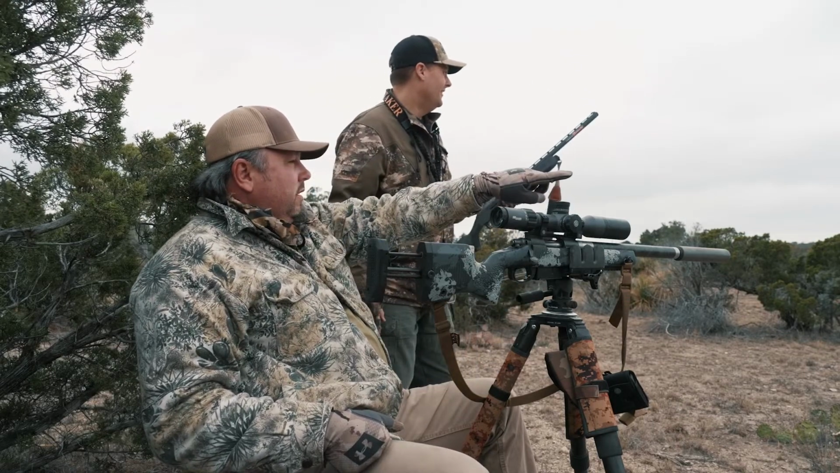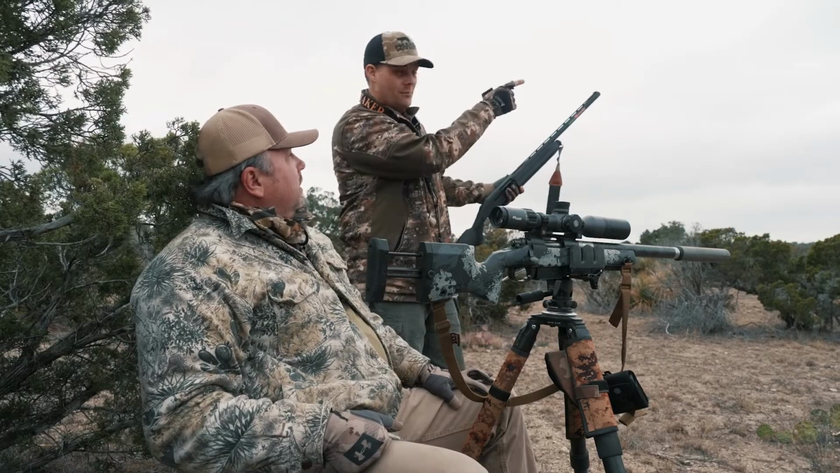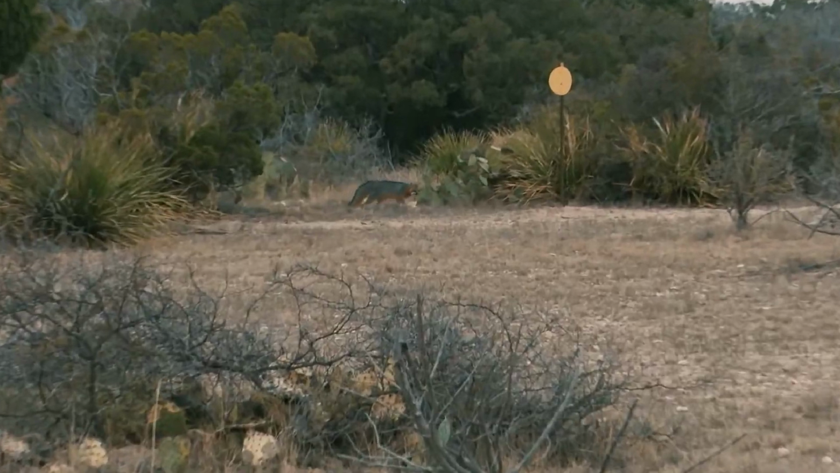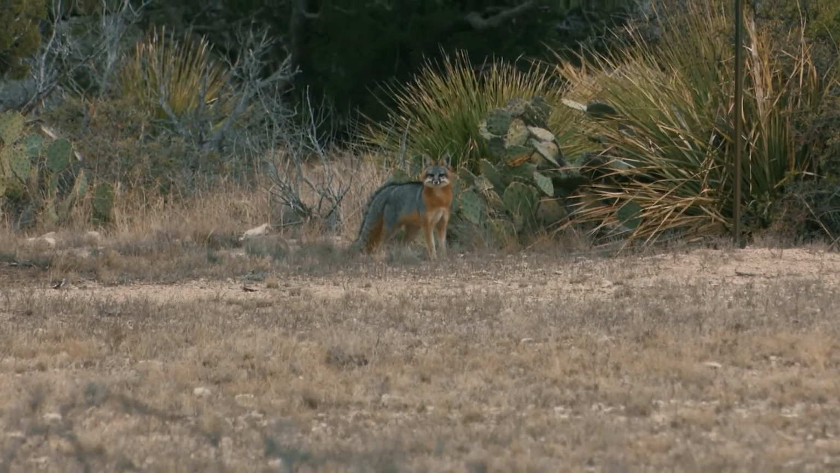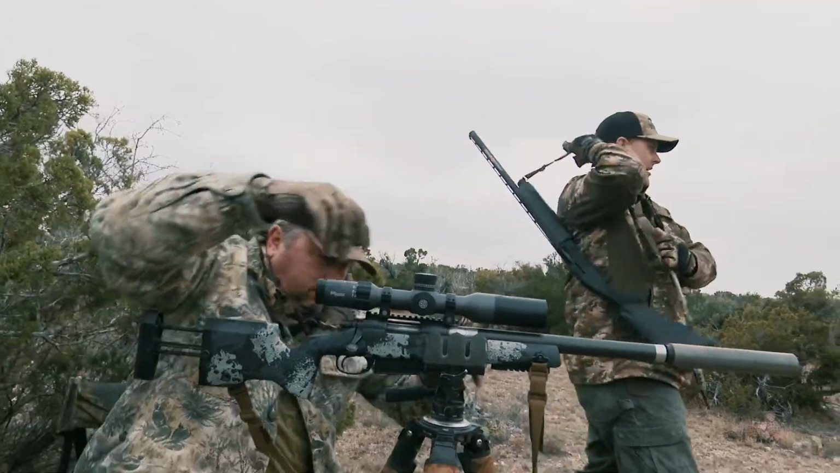He came in over there, and he was just standing broadside, but he blended in. I saw him before y'all did. Yeah, I saw him come out, but he was blended in. He was dead in line with us, so when he popped out, boom, he looked straight at us. Let's go look at him. Good shot, man.